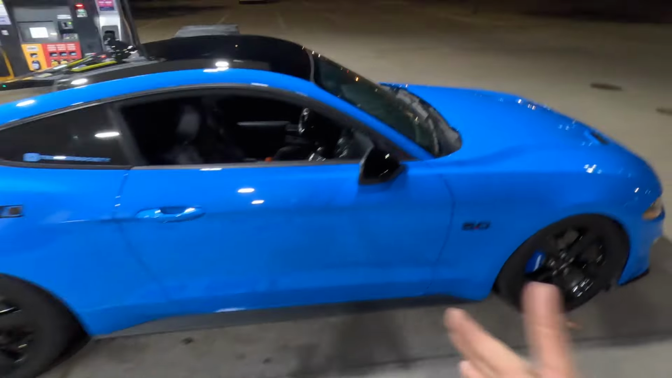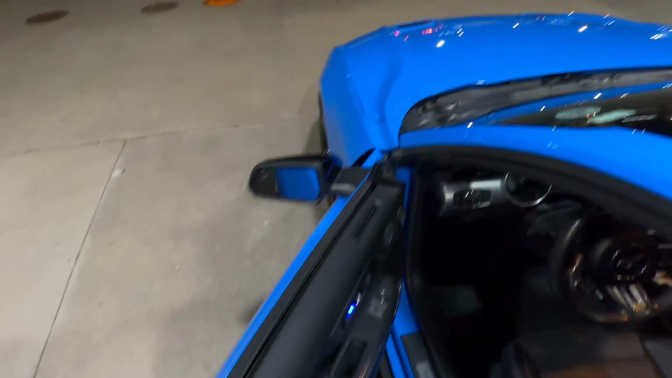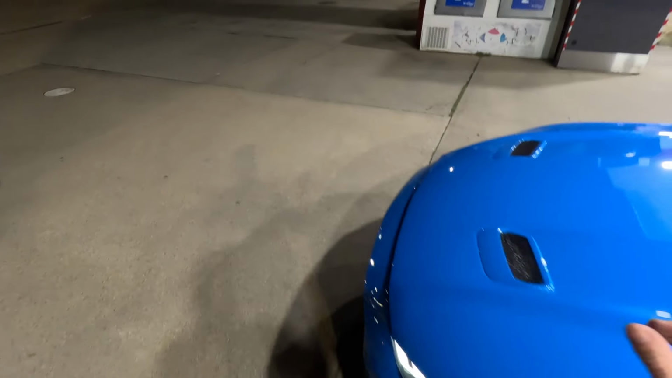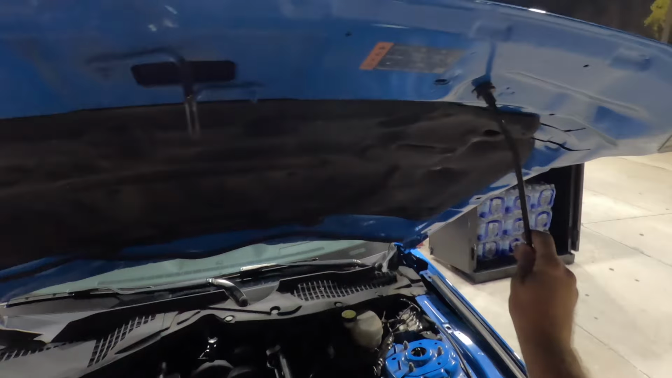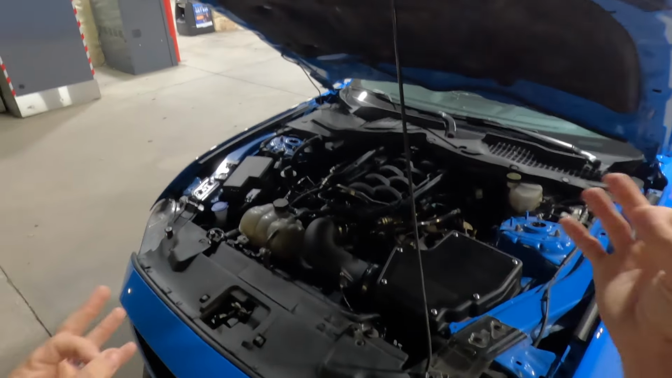All right, so I have a question I want to ask everybody that's watching this, especially anyone that has catless long tube headers on a Gen 3. Obviously if you have catless headers, you can smell your gas a lot more, especially if you have E85, because E85 is a very pungent smell. And I was expecting that, but ever since I did the catless long tube headers, not only do I smell a lot more of the E85, which was expected, I'm smelling oil, like a pretty distinct, strong smell of oil.